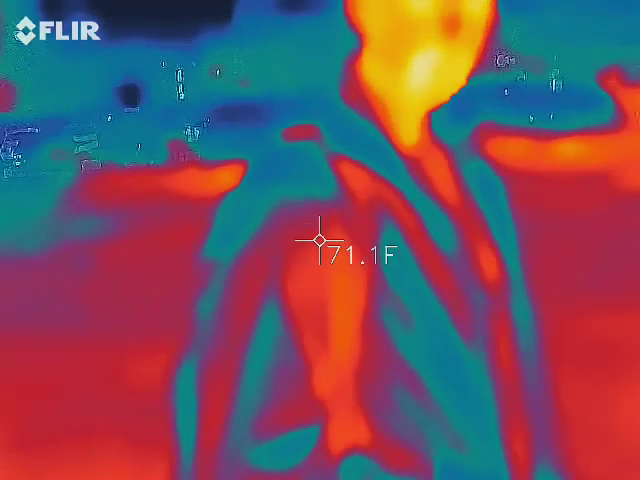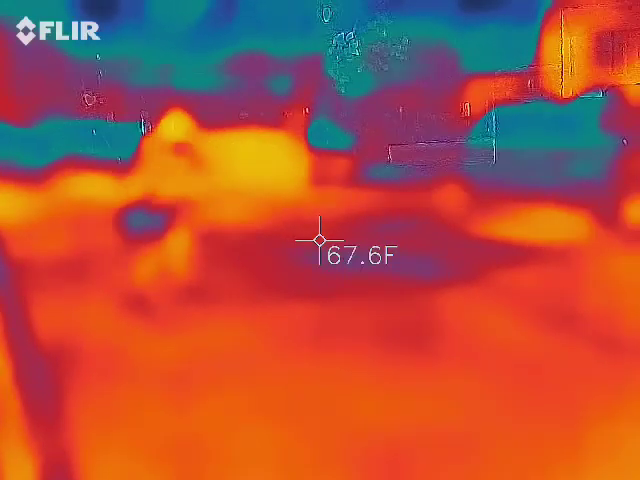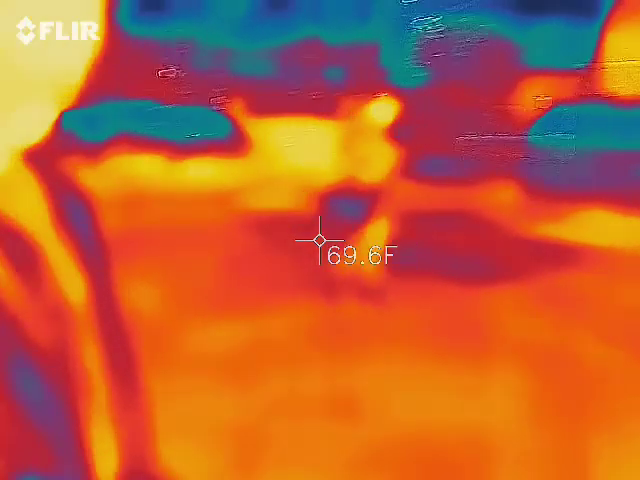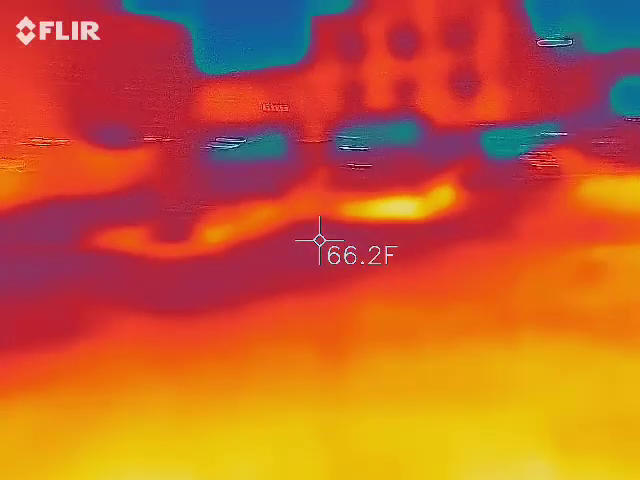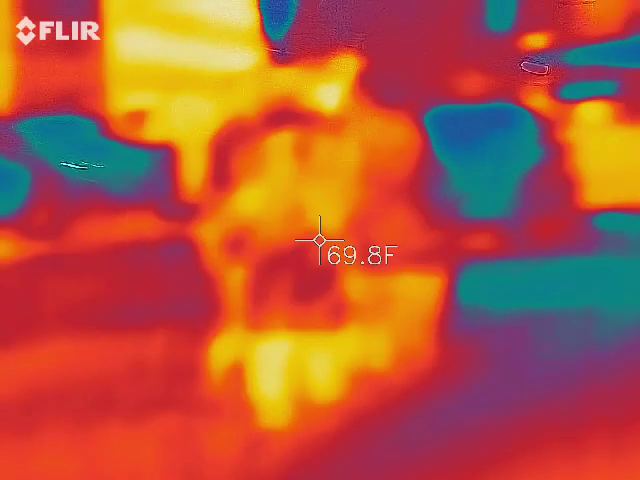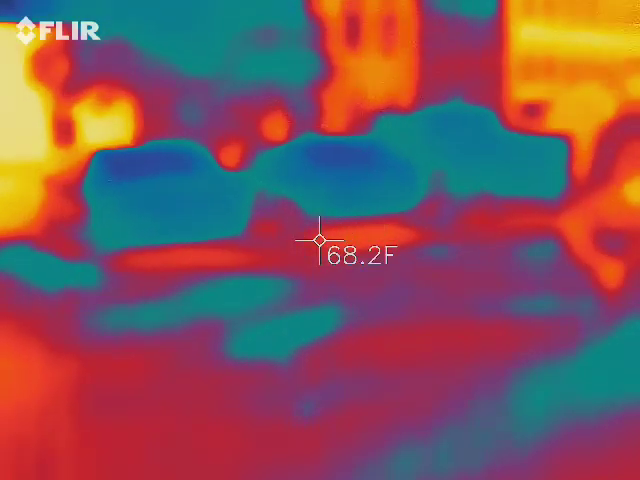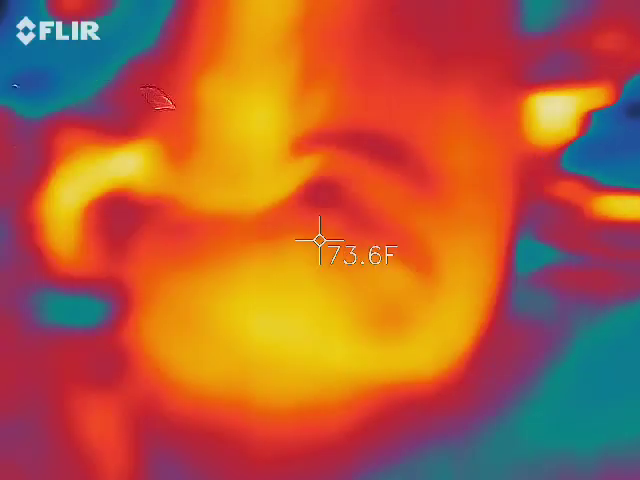I look cold? You look cold. Oh my god, the thing is spiking a lot. Yeah, there's a backlight on that. We all have magnetic fields, at least on us, with all the technology. Where's your phone? There's no way.